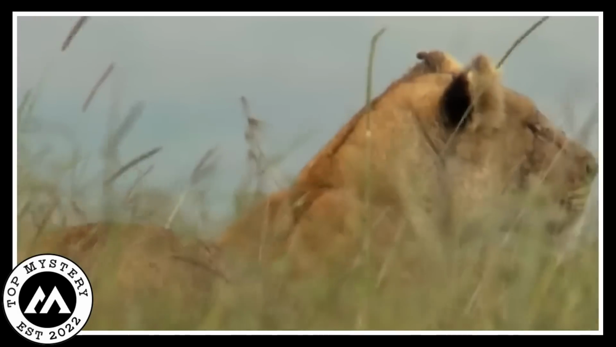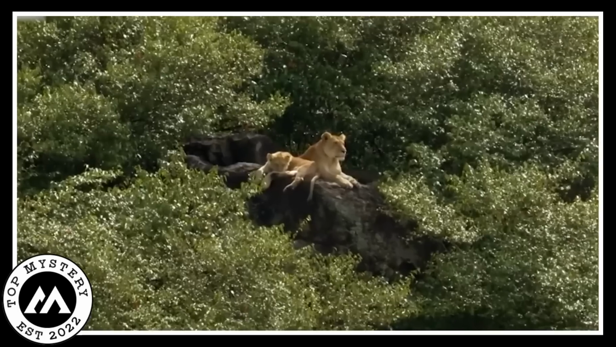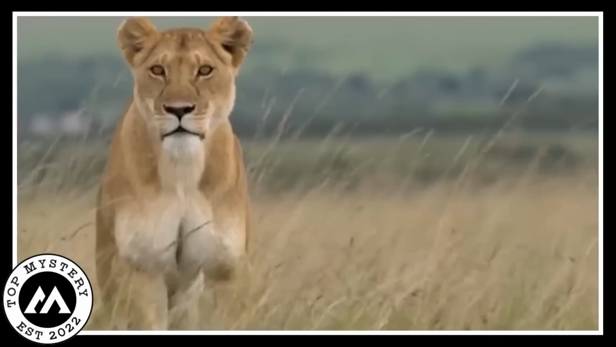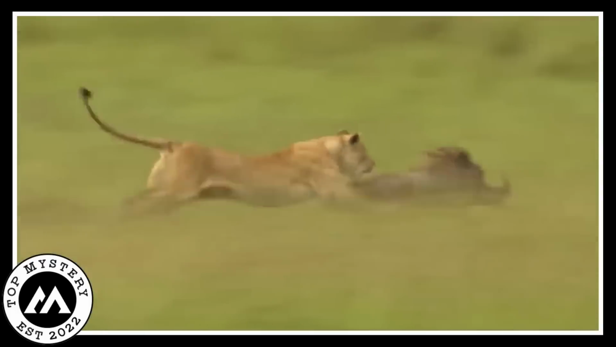She goes into stealth mode, stalking that warthog for what feels like forever. You can see her sizing up the situation, taking mental notes about her prey. It's like she's preparing for the ultimate showdown. Then, out of nowhere, bam! The lioness makes her move.